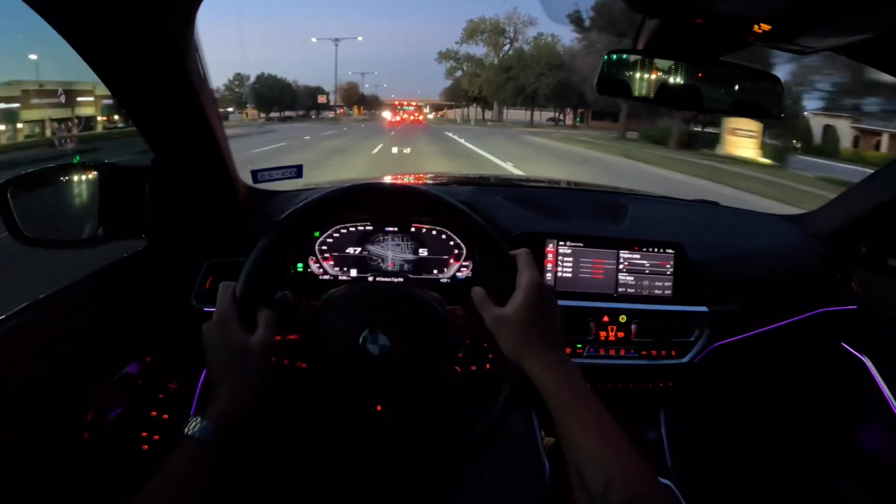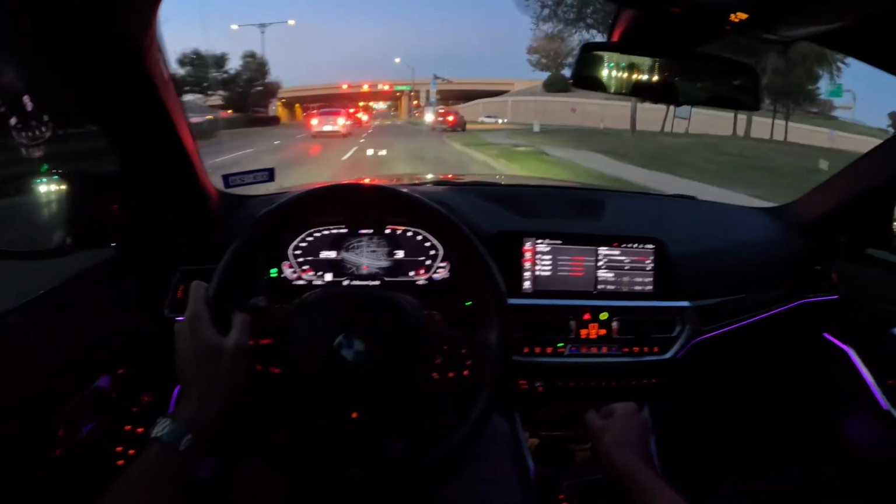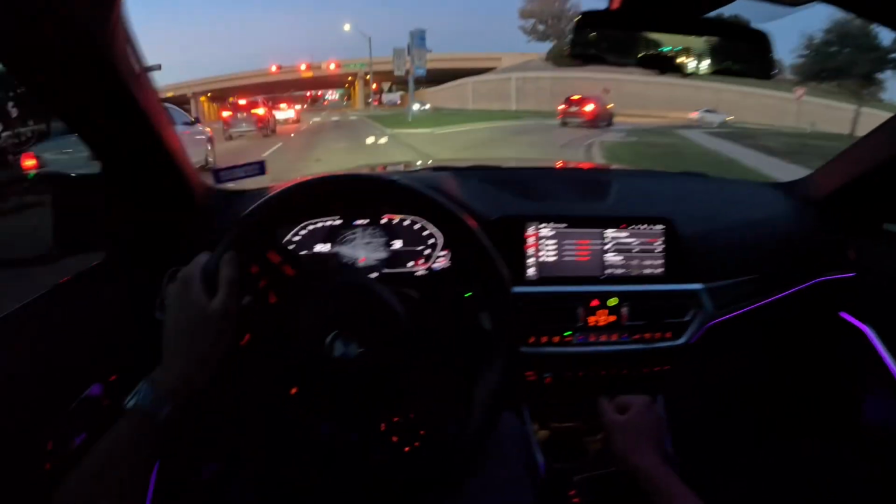My family used to have an X3M 2020, amazing car. The exhaust was crazy in that car. It wasn't even a Competition, which has an even louder exhaust, right? And this car sounds nowhere near how the X3M sounded, which I just don't get at all.